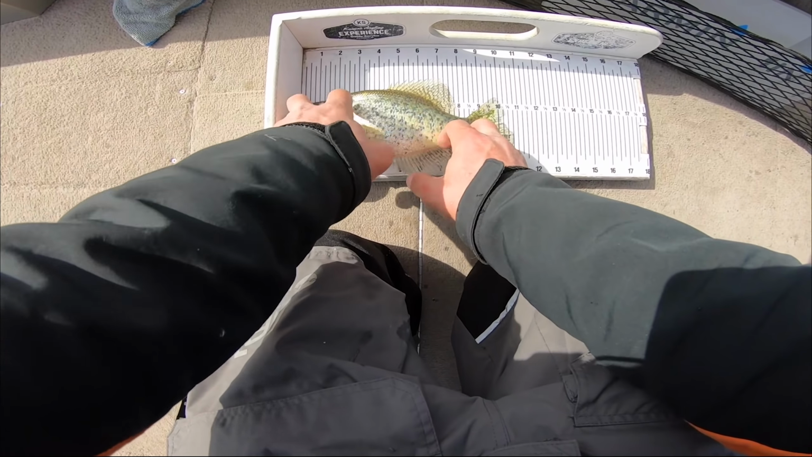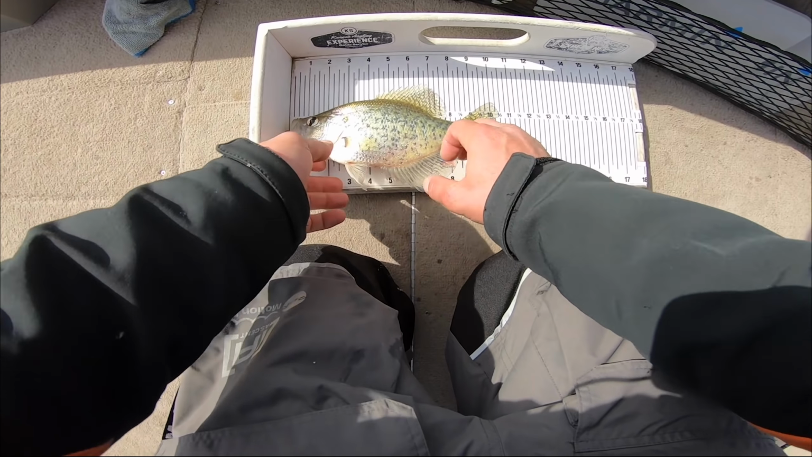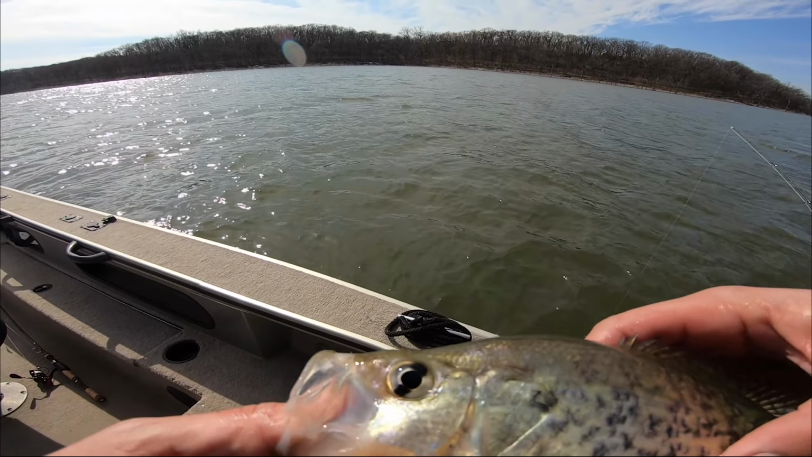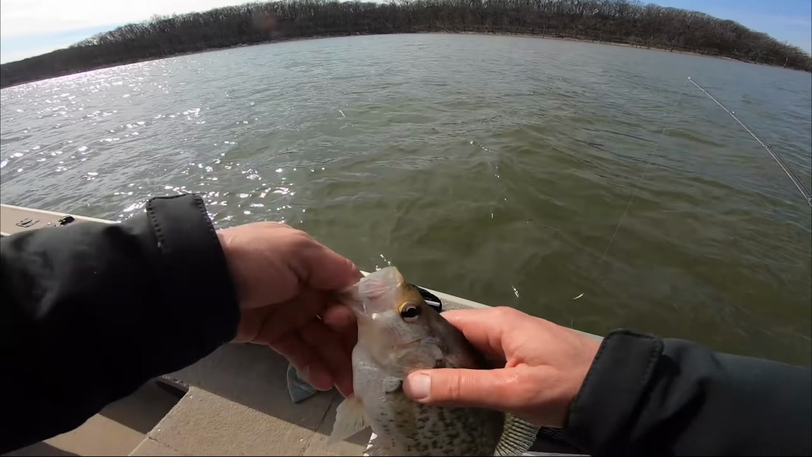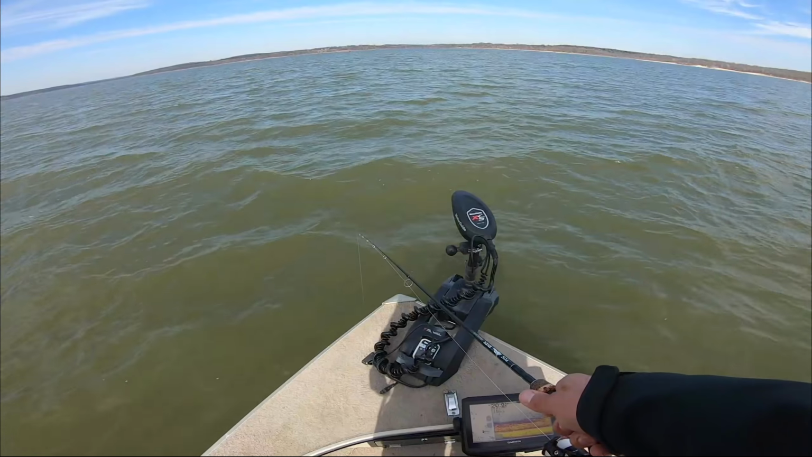He is gonna be the smallest one yet. Just under 11, yep, 10 3/4. But I think, look at his eye. He's got that crazy line through his eye, right? Maybe all crappies do, who knows, whatever. Anyway, just about 40 minutes here.